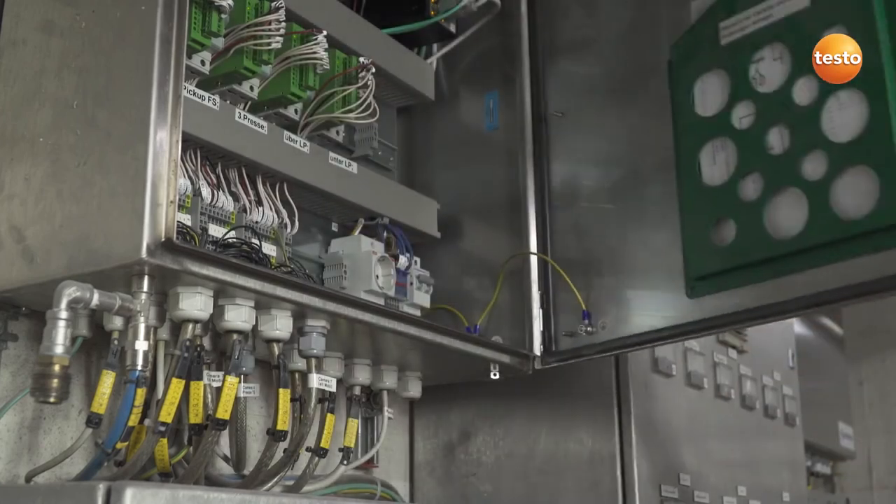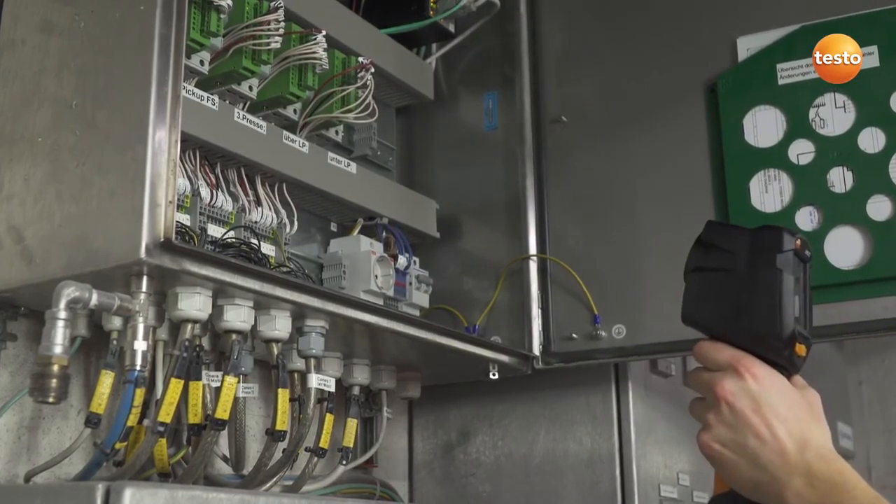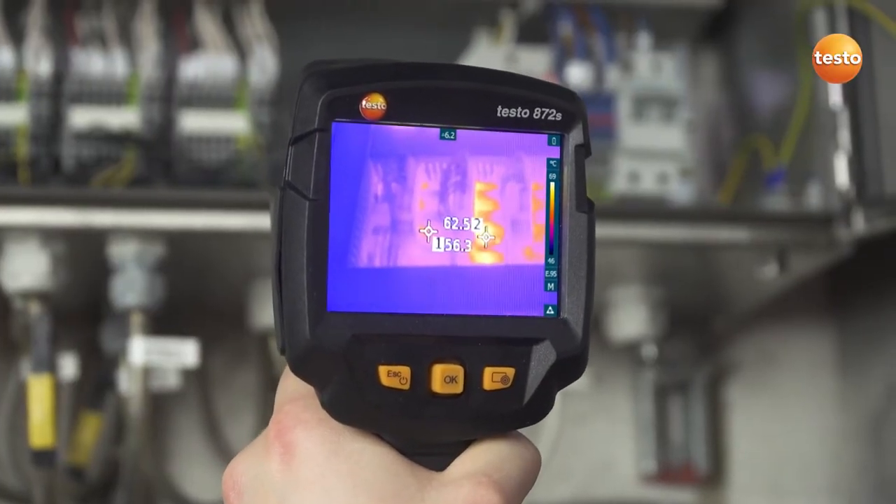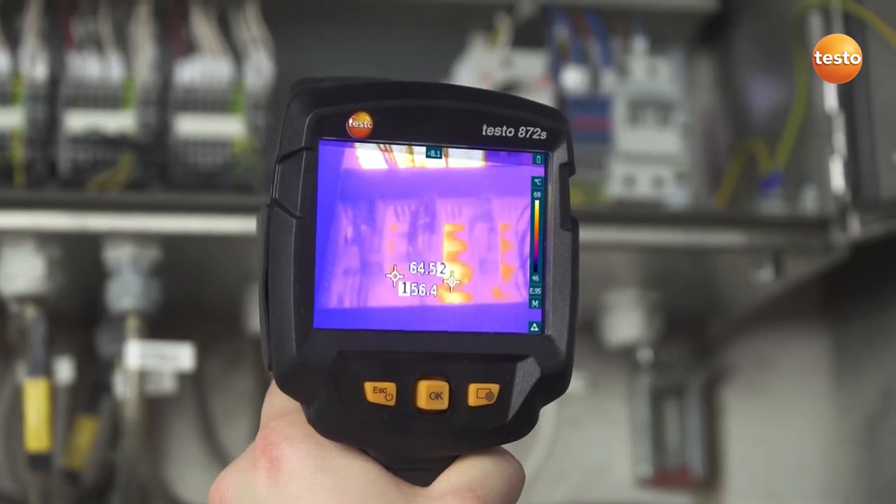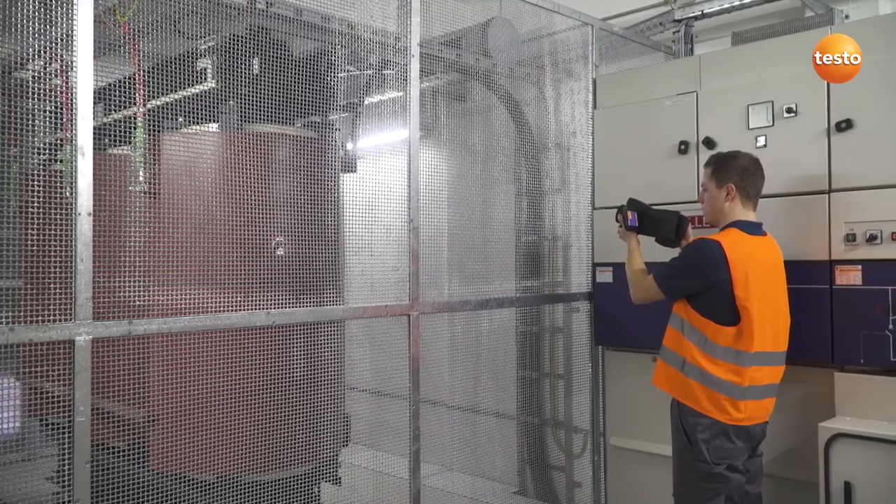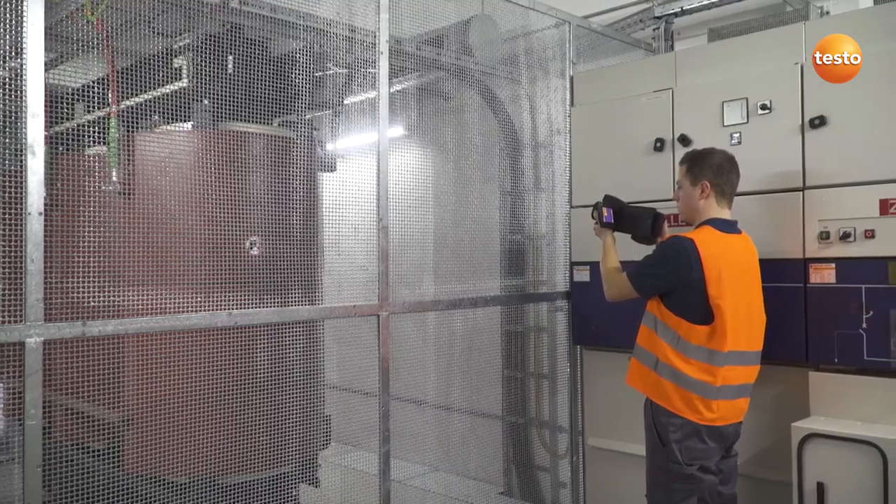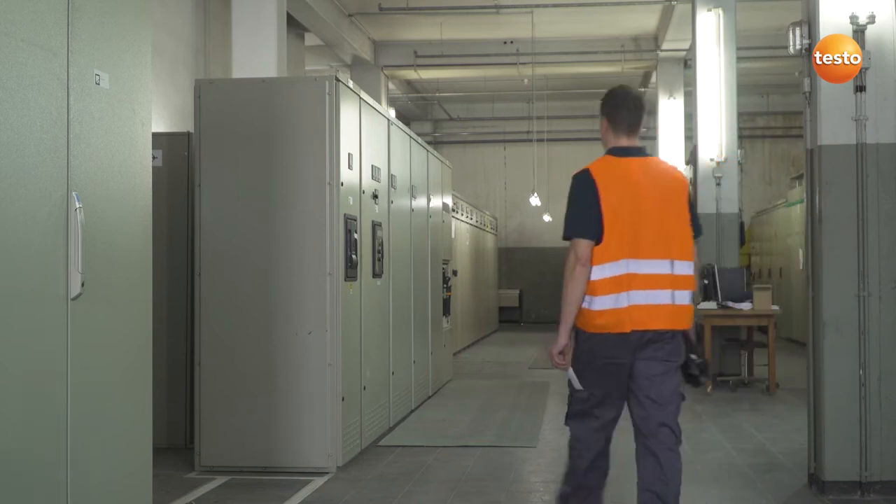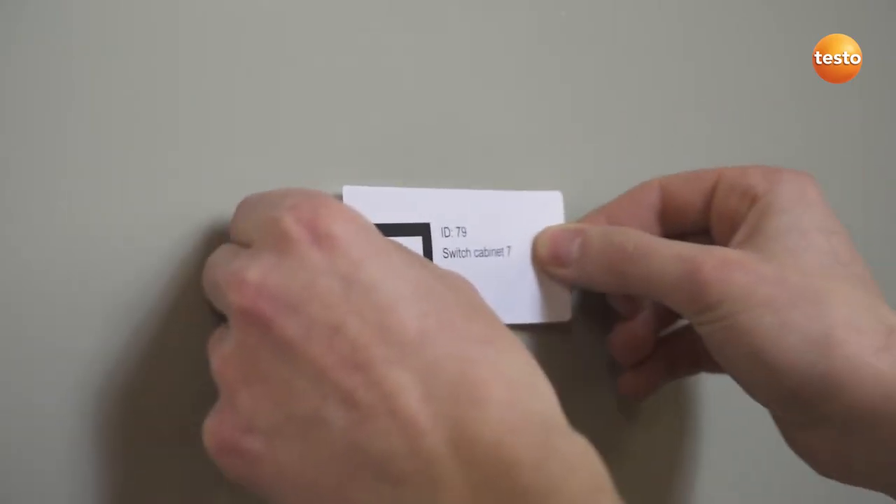The switching cabinets of machines can of course also be quickly tested with a Testo thermal imager. In these cases, the delta T function allows the temperature values from two freely selectable measurement points to be directly compared, and the differential temperature read off. We then check the connections and insulation of this transformer. All in order here. A big challenge in inspections in industrial surroundings are the many identical measurement objects, which result in equally identical thermal images.